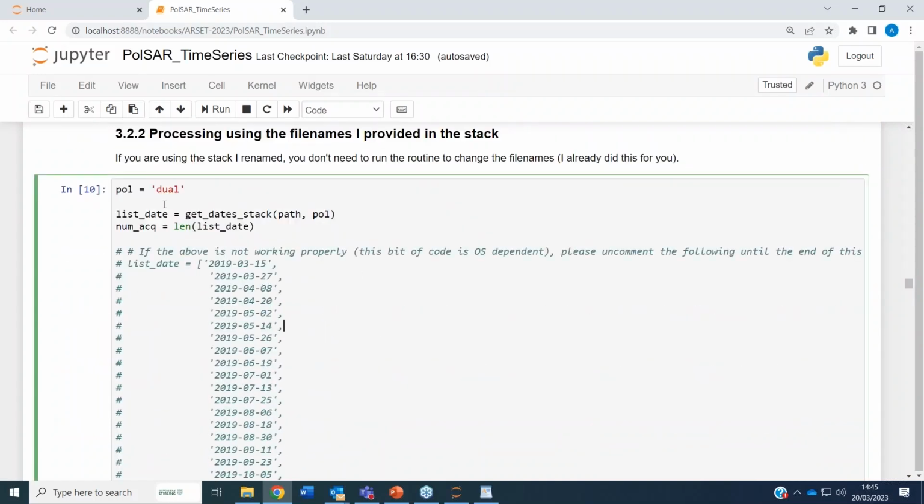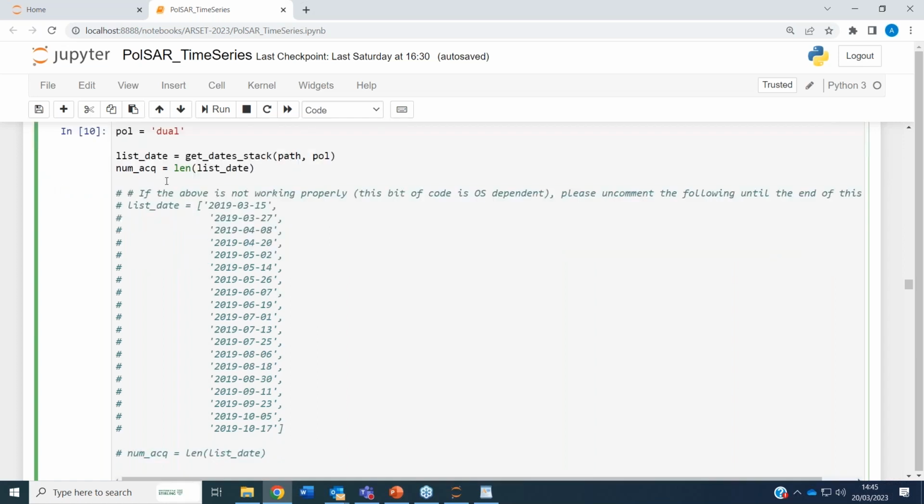This bit here is getting the list of dates inside the folder that you have. And one note of caution here. If you try to run this function and it's not working because you have a different operating system and the function I wrote is not appropriate, then you will get stuck. To avoid that, please uncomment these lines, which will give you the list of dates there, and then you will be able to run it after.